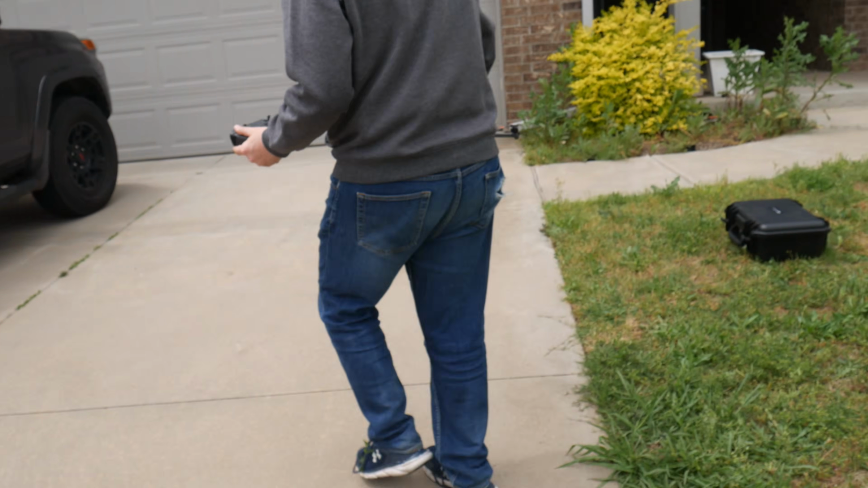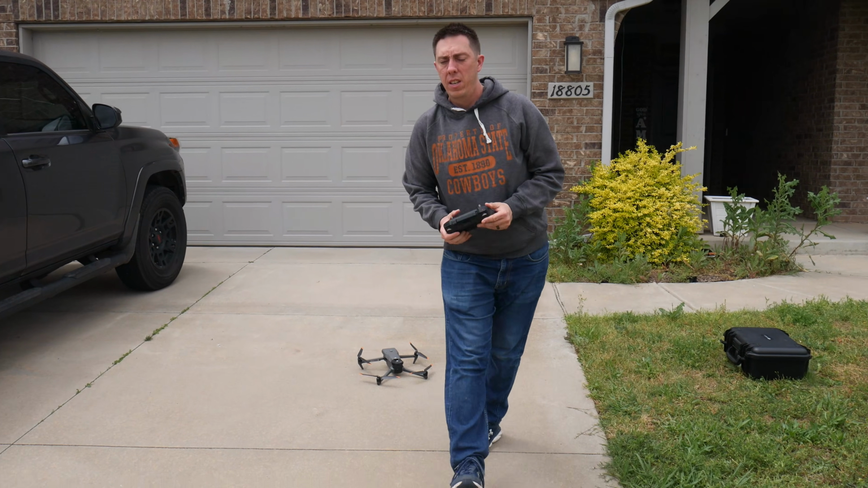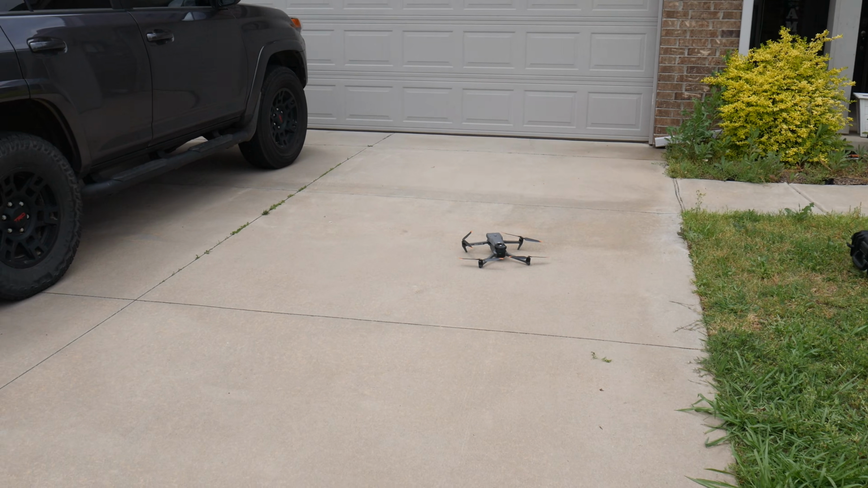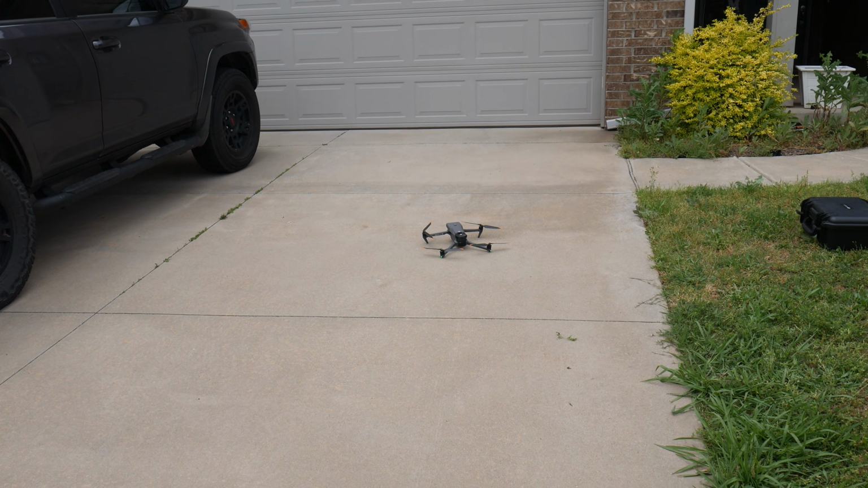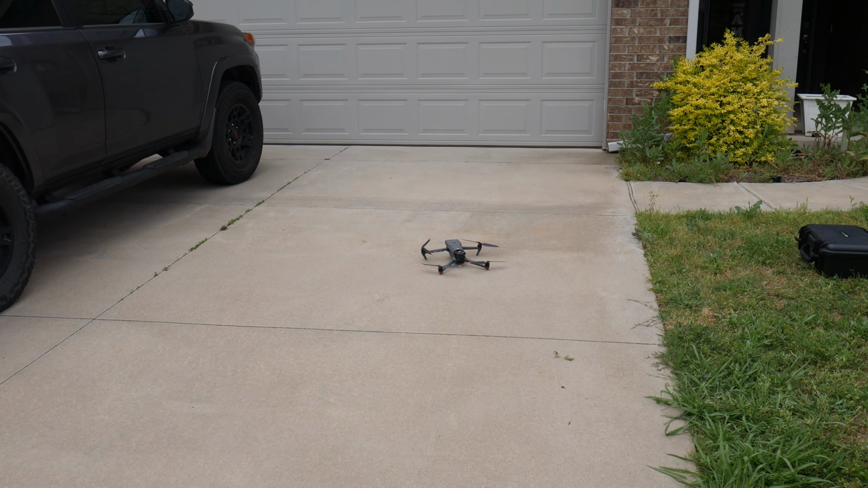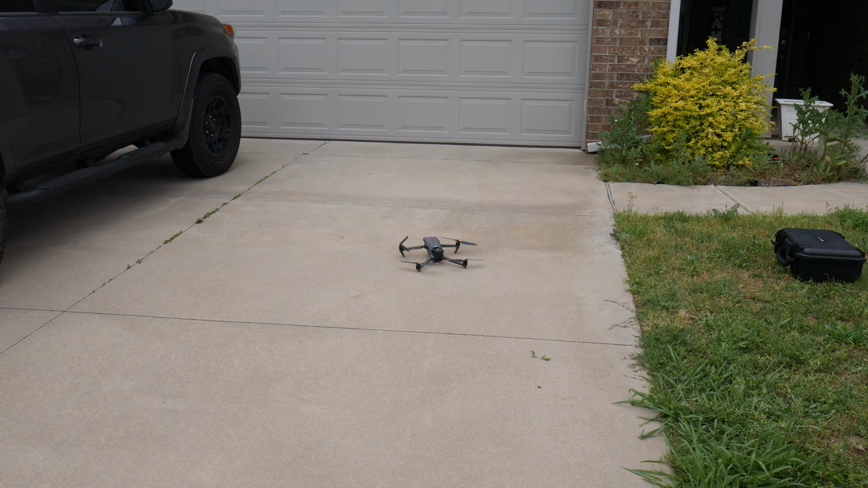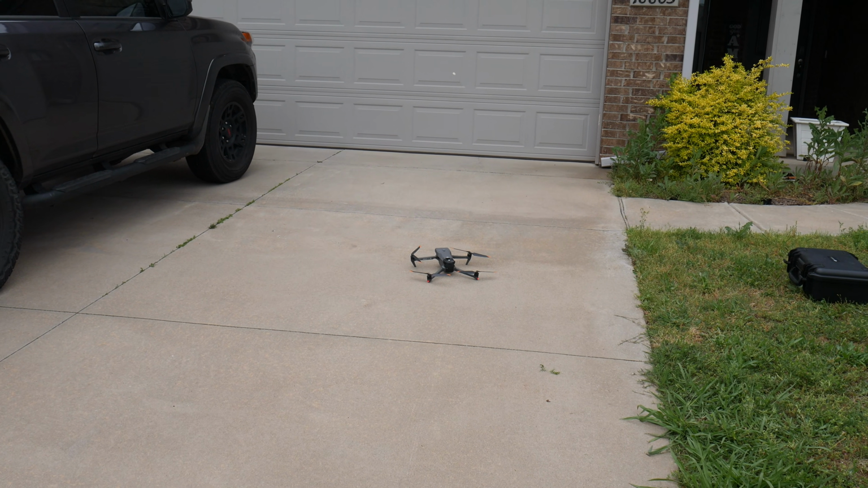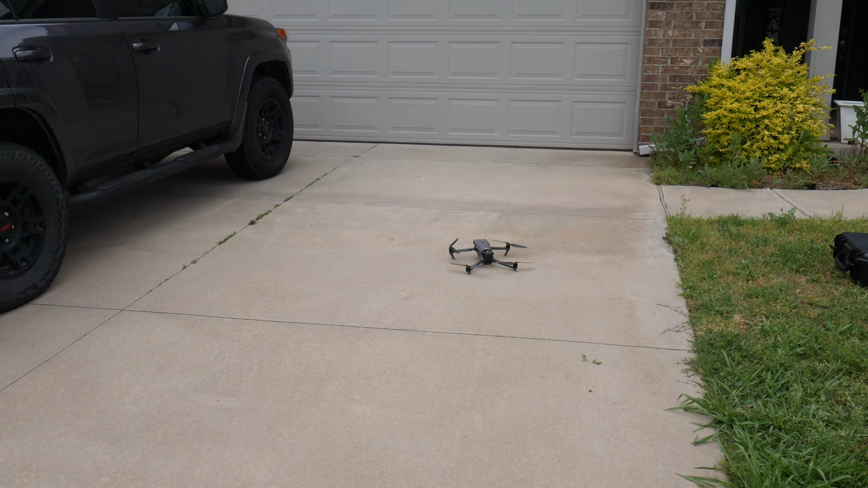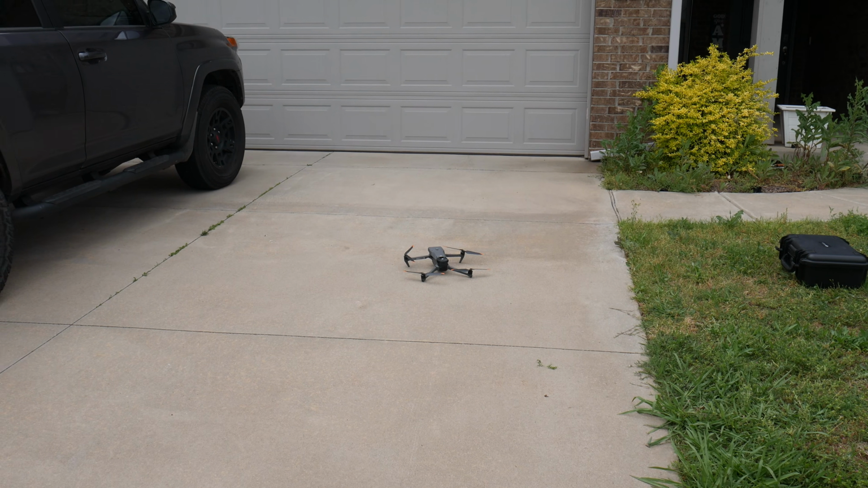So phenomenal, phenomenal drone. It has a much larger sensor size than other comparable cameras. It has a lot more megapixels, and it also has mechanical shutter. What that means, you're not going to get any sort of motion blur as you're using. This thing can and has flown 30 miles an hour over an area, and I get extremely crisp, clear pictures with it. So you don't have to worry about any sort of wind interfering, or you can do mapping missions at extremely high speeds, and you're going to still get that very crisp data.